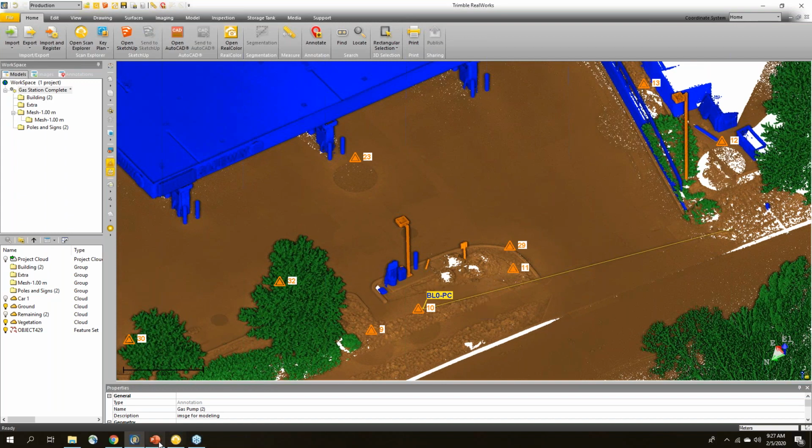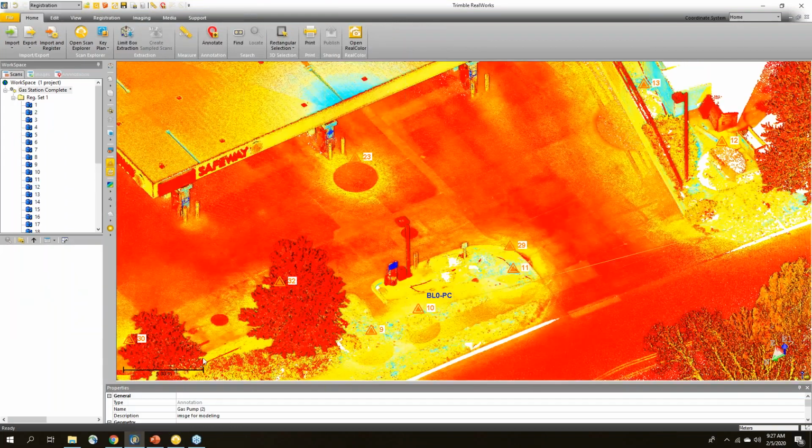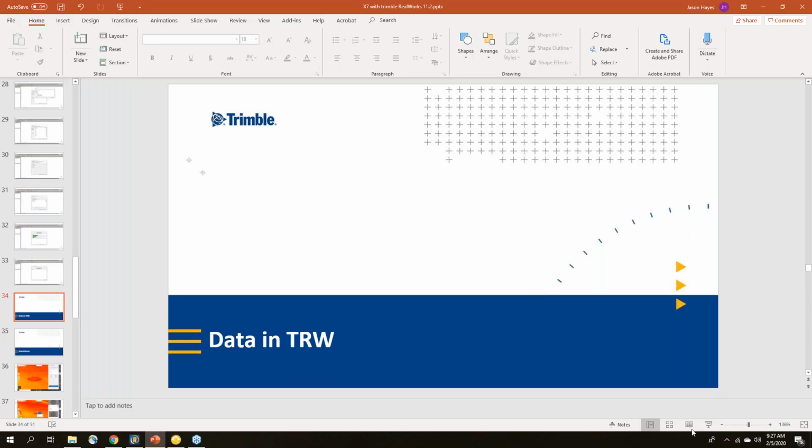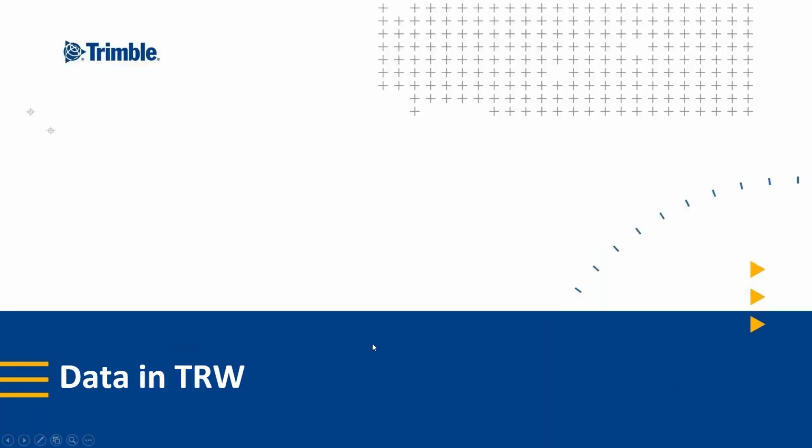Let me tell you a little bit about the use of labels in the process. So if I go back to the PowerPoint here very quickly. Okay. So we talked, let me show you a little bit about the annotations.